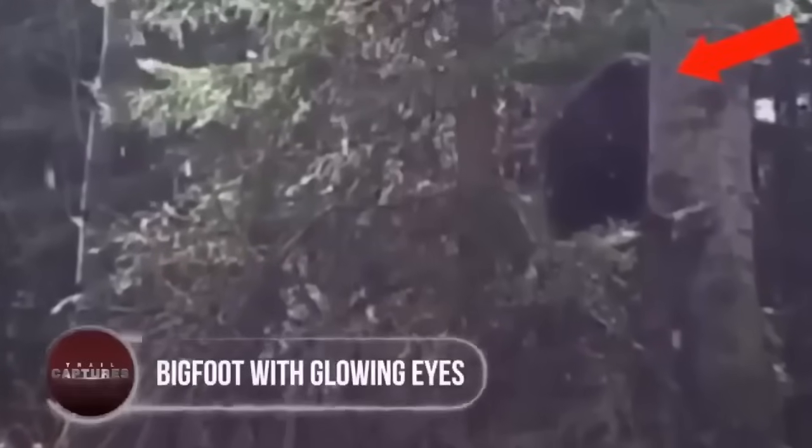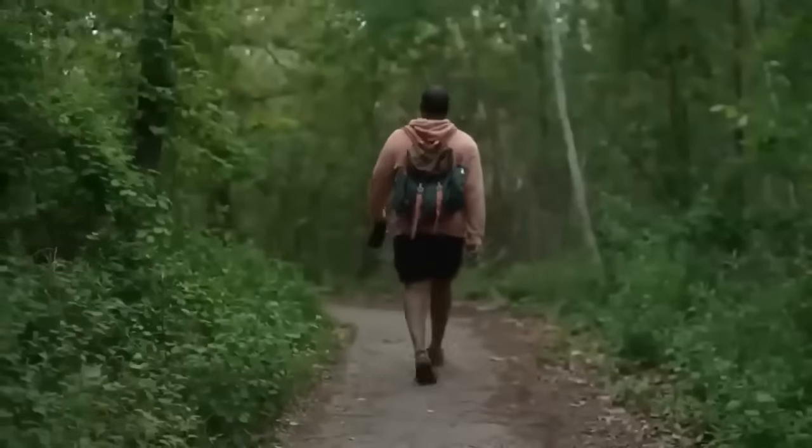Bigfoot with glowing eyes. Maybe this Bigfoot was just showing off its sparkling eyes. A TikToker, while out in the Canadian woods for a video, had a close call with this giant gorilla-like creature with exceptionally bright eyes. At first, it was thought to be some gorilla, until it came closer while passing by. Caught in fear and confusion, he decided to film the incident.